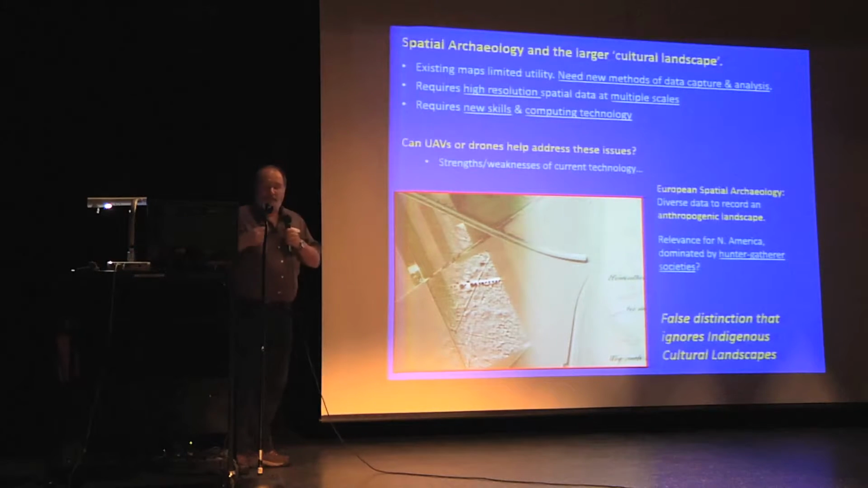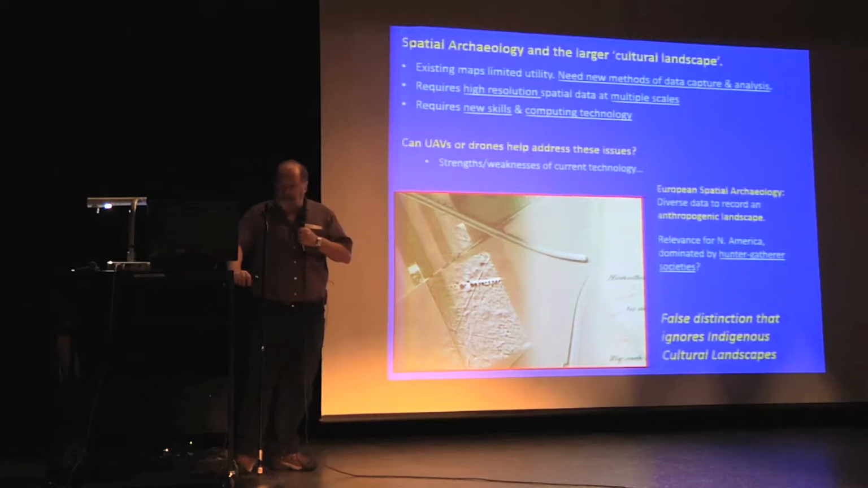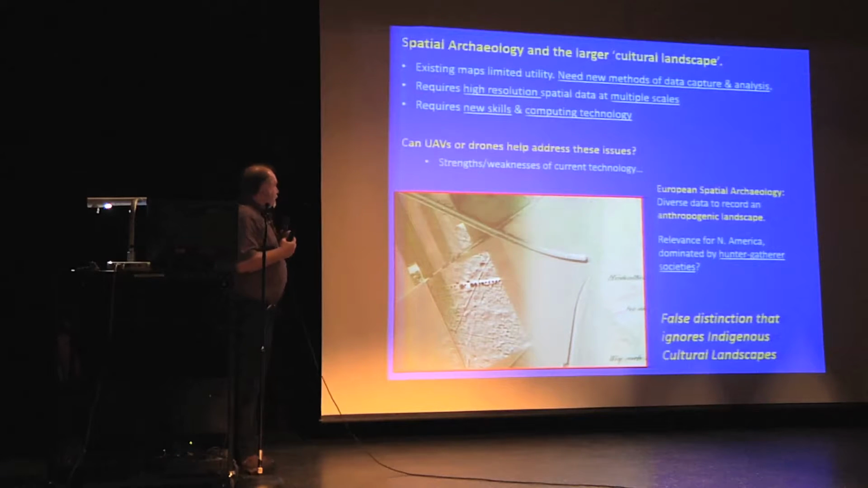Now, in Europe, we see a lot of these technologies being utilized to address something that is often referred to in the archaeological literature as the cultural landscape. And this notion of a cultural landscape is almost always envisioned as a landscape that has been significantly modified by human beings. And therefore, the rationale goes that these new technologies that enable documentation of cultural landscape are not all that terribly important in North America because we don't have a lot of monumental architecture. We don't have a lot of visible modification of the landscape.